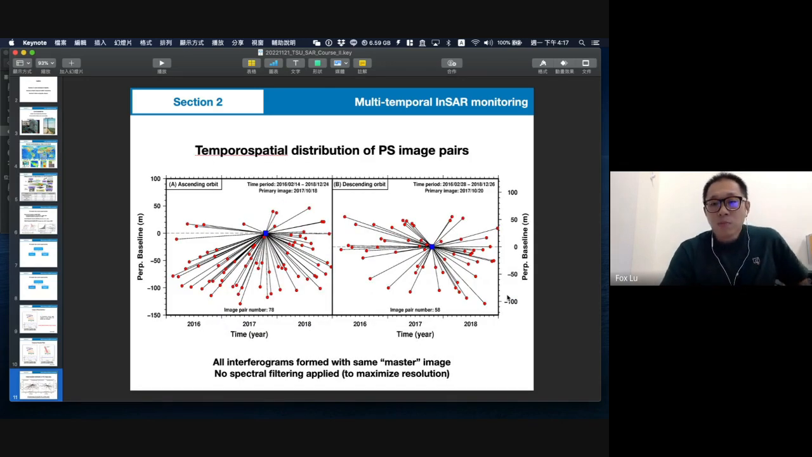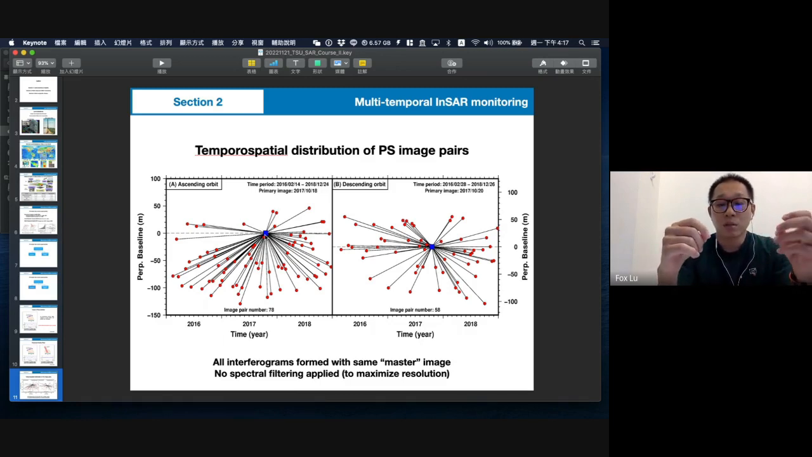Okay, so in the PS methods, you will choose one master image. Master image means every other image will correlate with it. Everybody will correlate with the master, and this will help us not use the filter, like the multi-look or smoothing, to reduce our resolution. We can keep the original resolution.